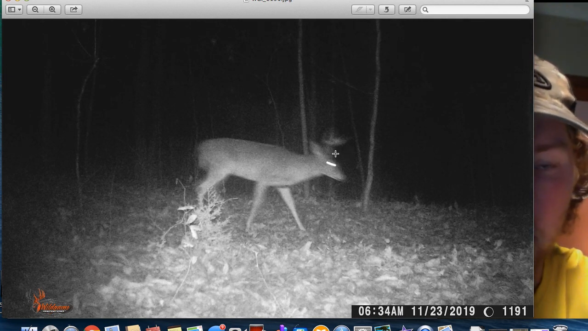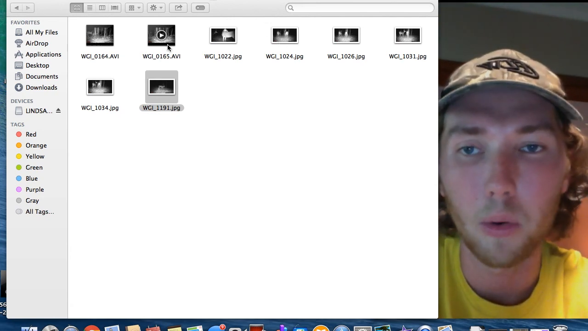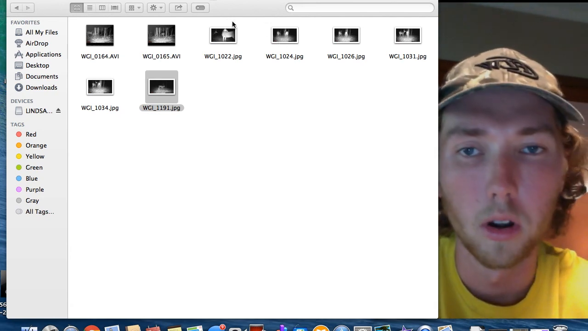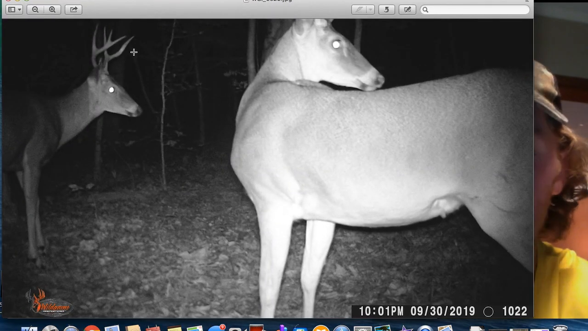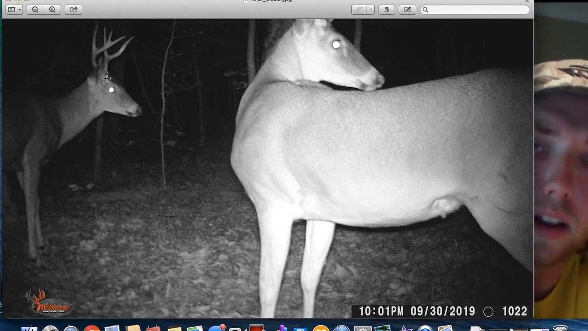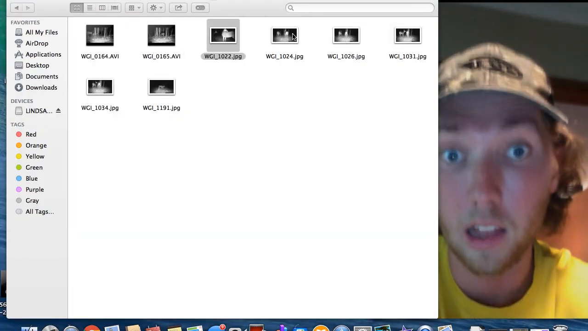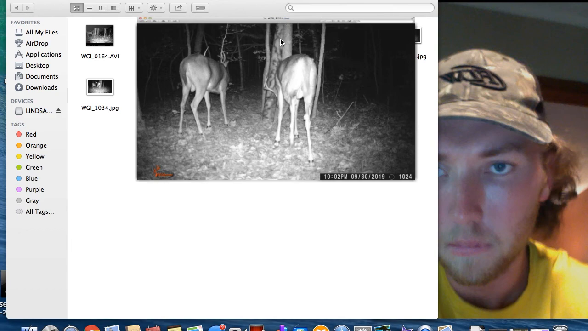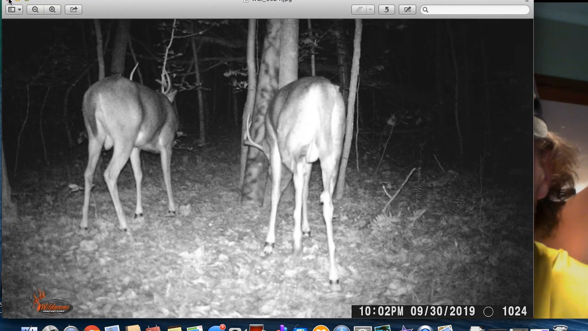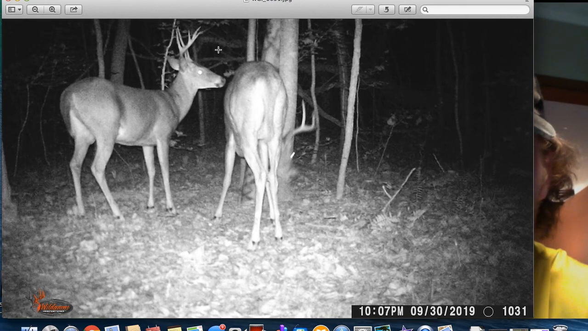Okay, I'll come back to that picture. I shot him somewhere around mid-October, October 15th, maybe. There you can see. Oh, that's a great picture of him. Really obvious. I mean, you're not going to see this deer on the hoof and wonder if that's that deer or not. Easy to tell. He's got a lot of character, which I like a lot. That's him over there. I don't know if any of these pictures are going to be much better. Yeah, you can see that again there.